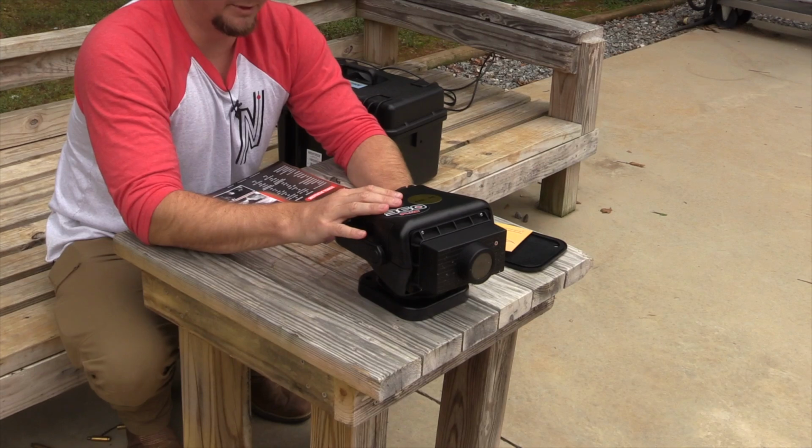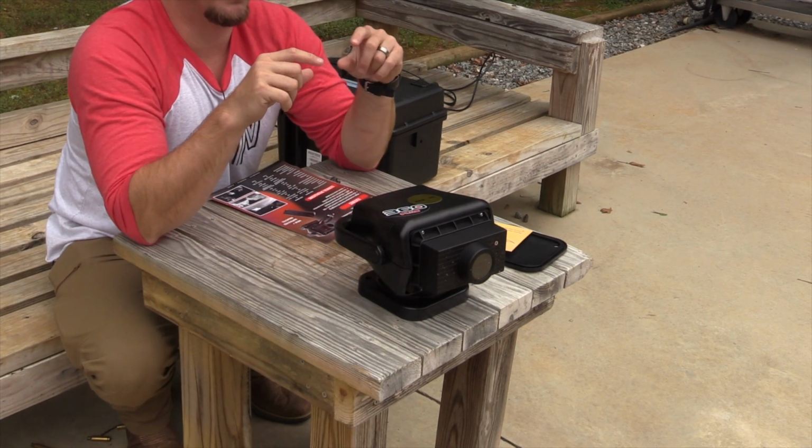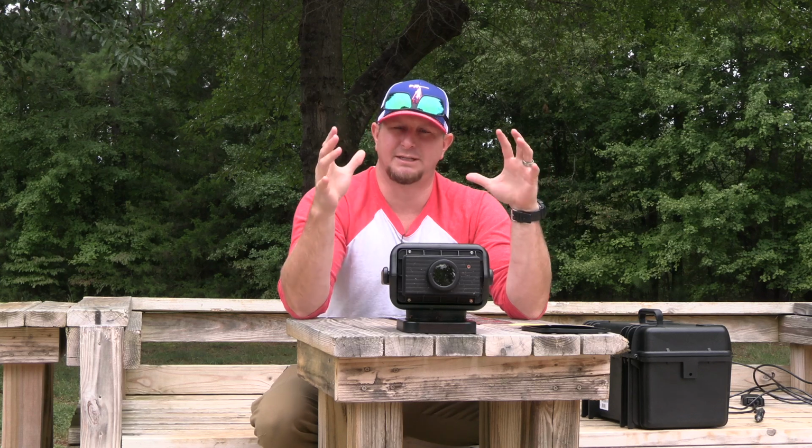The 35mm like I've got here is a lot better for IDing and seeing animals at longer distances, but you do lose that field of view just a little bit in comparison to the 19mm.